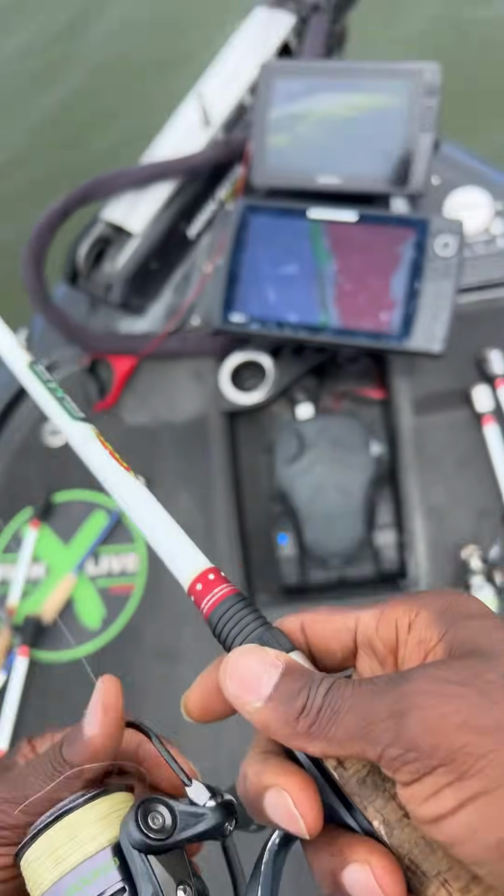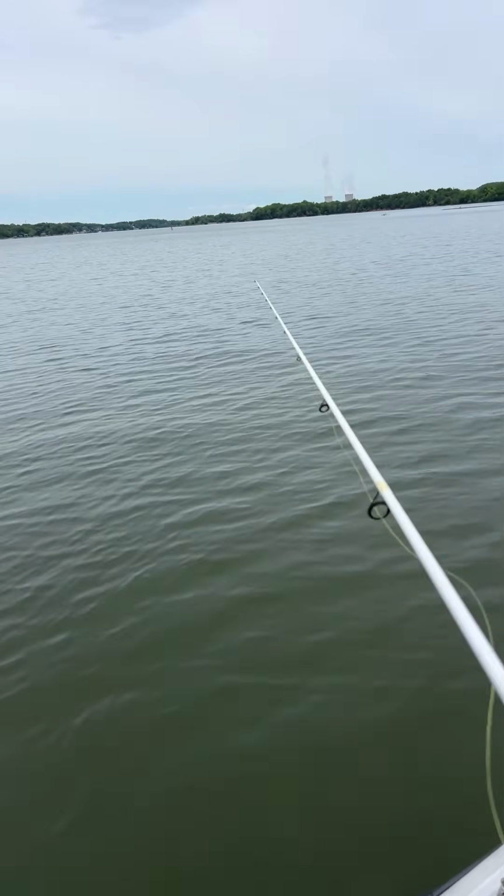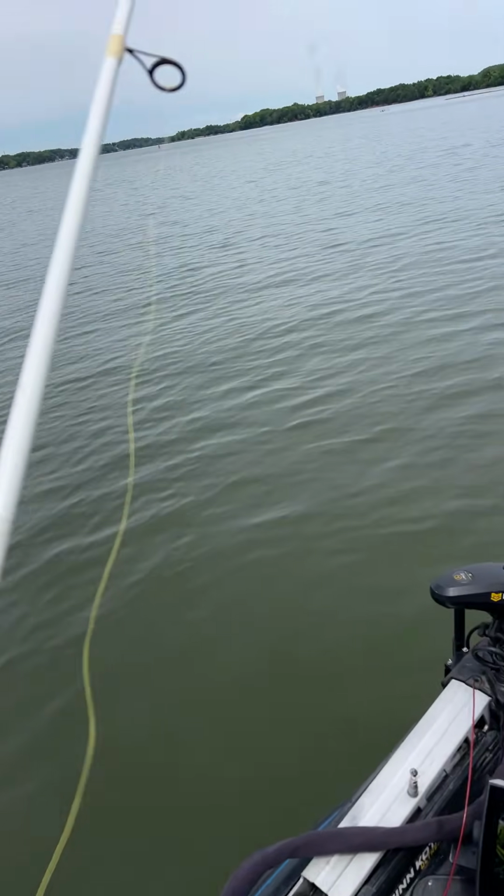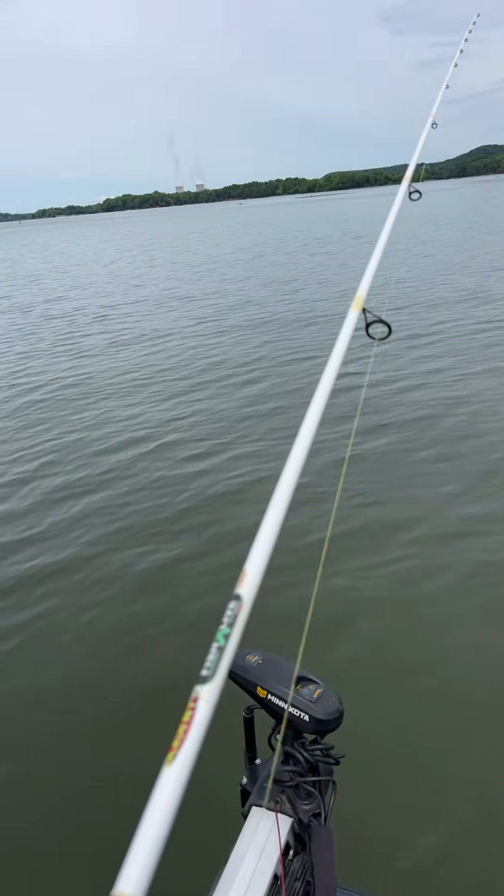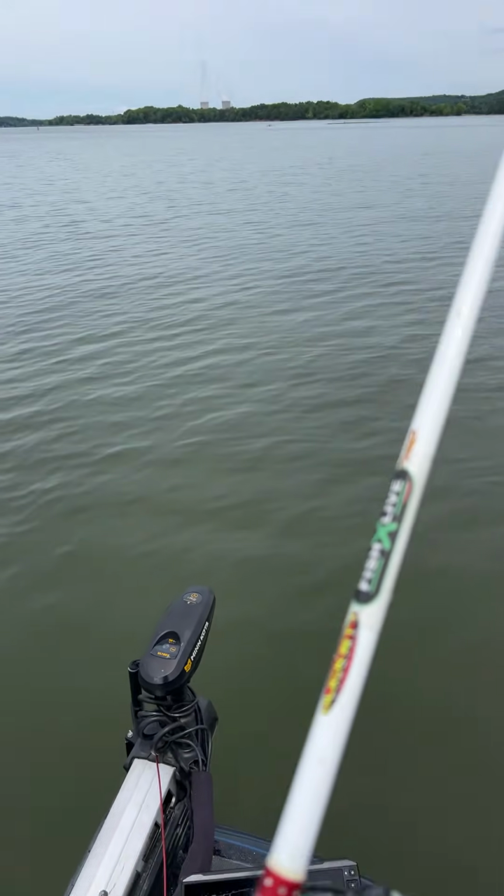Let's see. For tomorrow, scoreable fish have to be 1 pound or better. One of these days, maybe we'll do every fish count format.